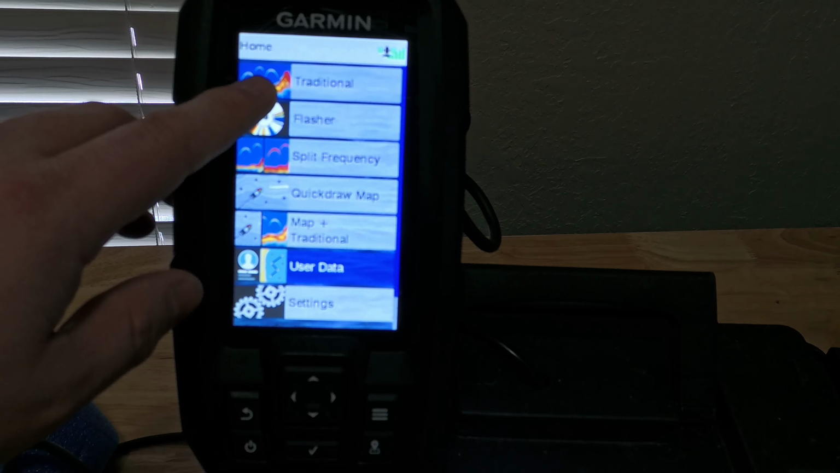There's a ton of settings you can change in here. So with system settings, you can go into display, you can do backlight. The backlight is actually pretty good in here. I've been out fishing in the sunniest days and been able to see the screen on here, no problem. I know some other videos have said that there's some complaints about it. I haven't had any complaints about it.